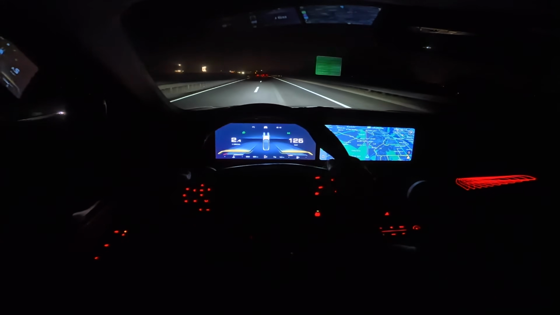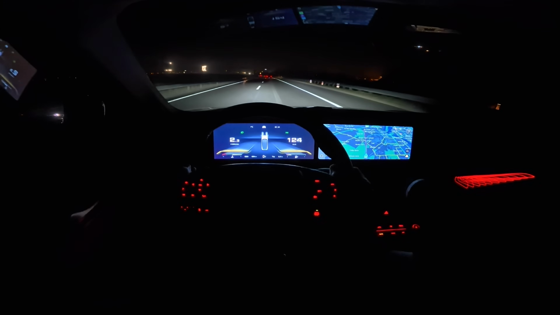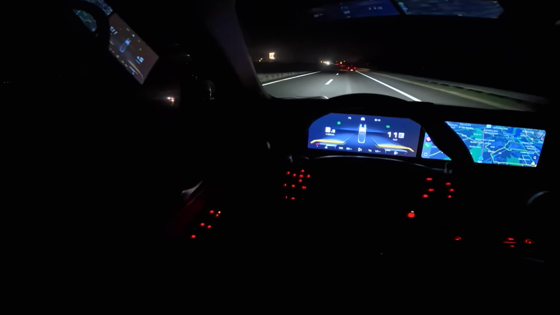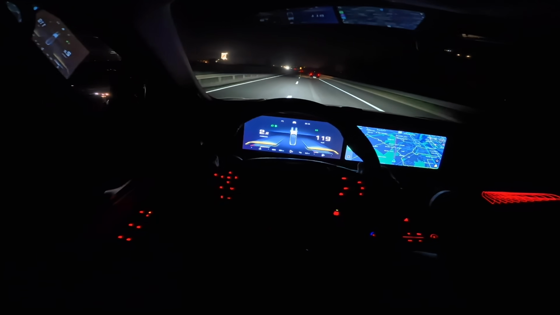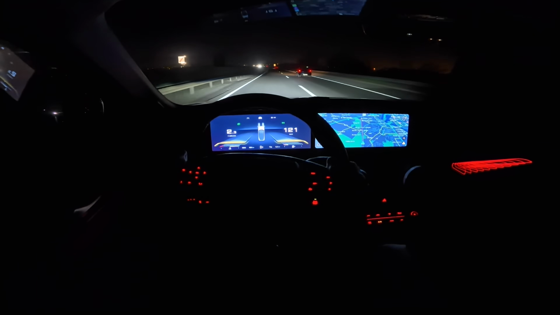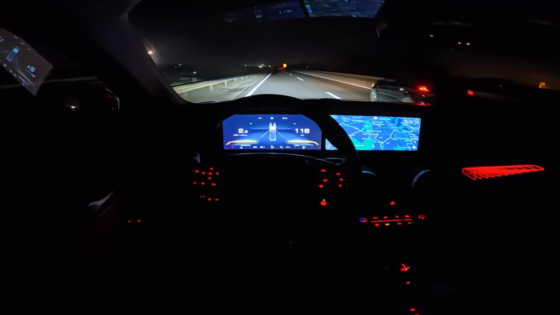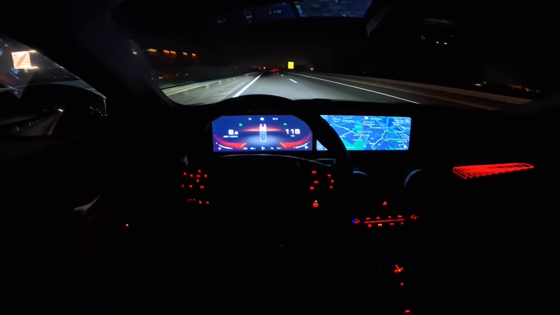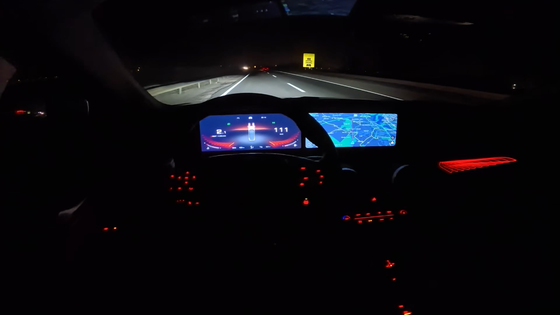You can also see the performance of the LED headlights. Now, I'm gonna switch it to sport. I'll slow it down a little bit and then floor it.